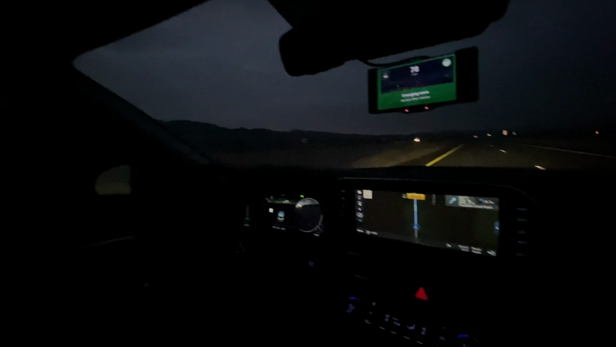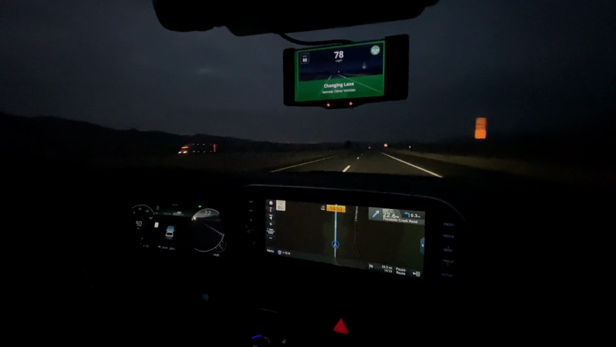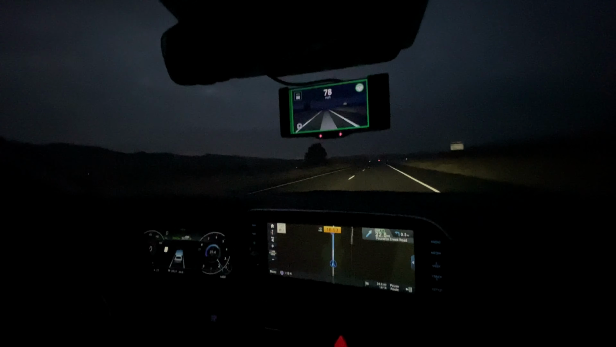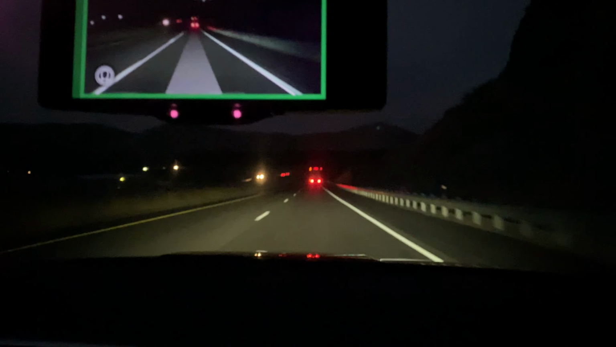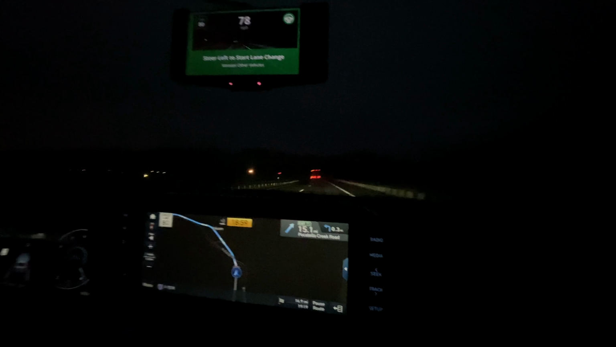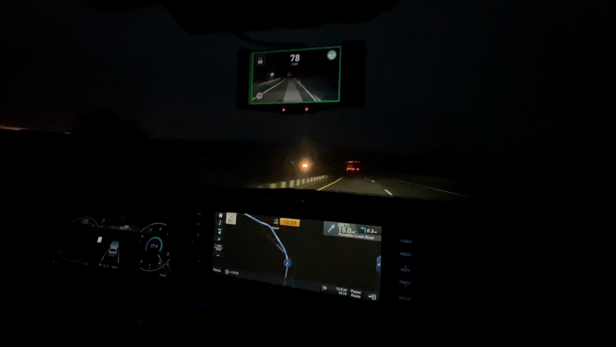Here comes the lane change back. And straight back out. So amazing. Wow. Pretty cool. If somebody's slowing down, he knows it's coming. He did the lane change in the turn.